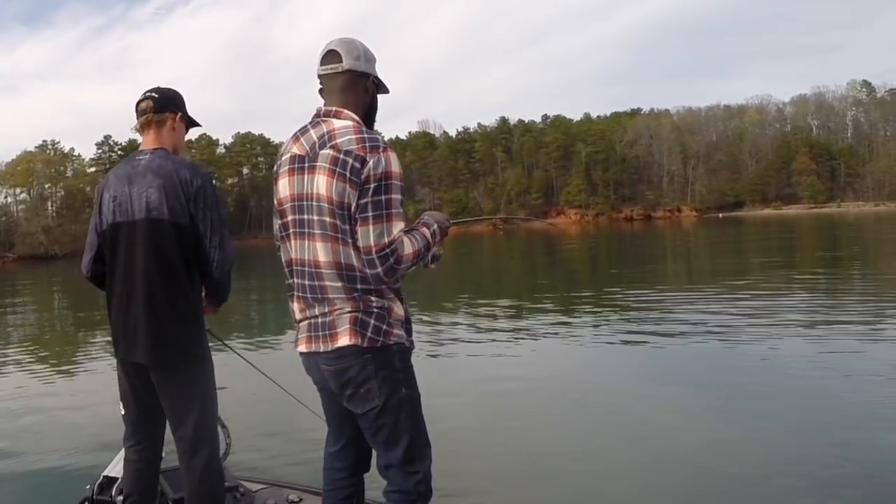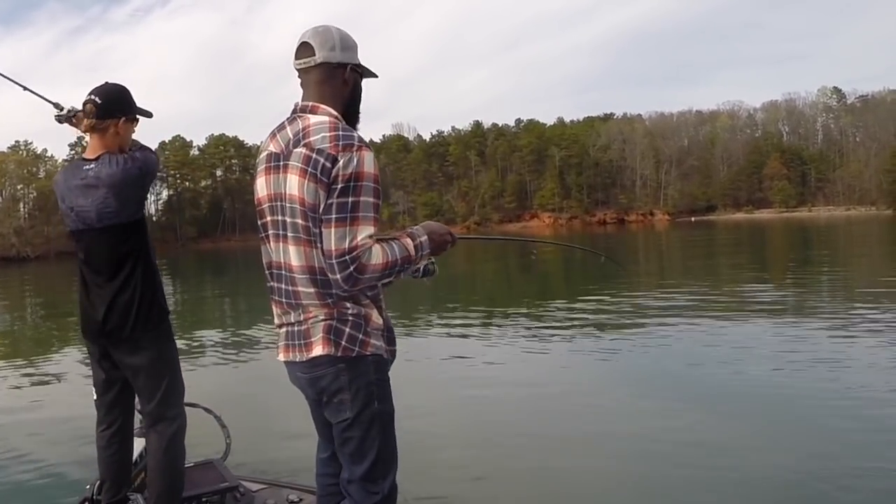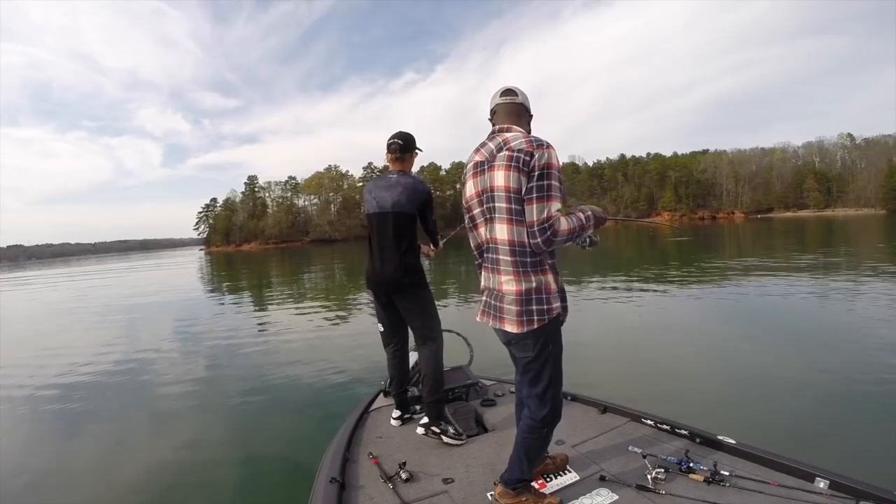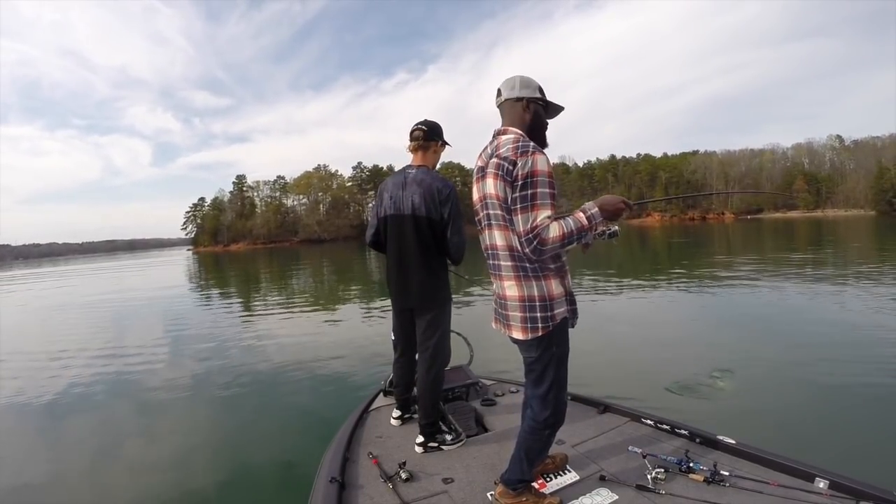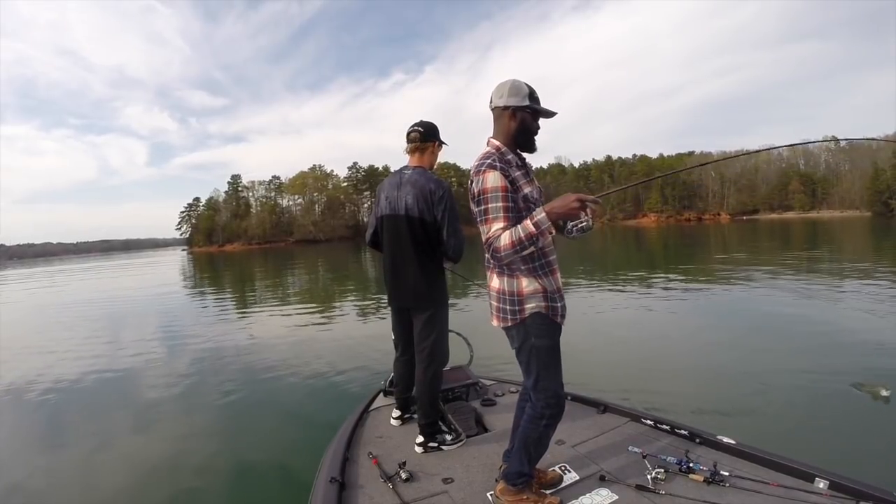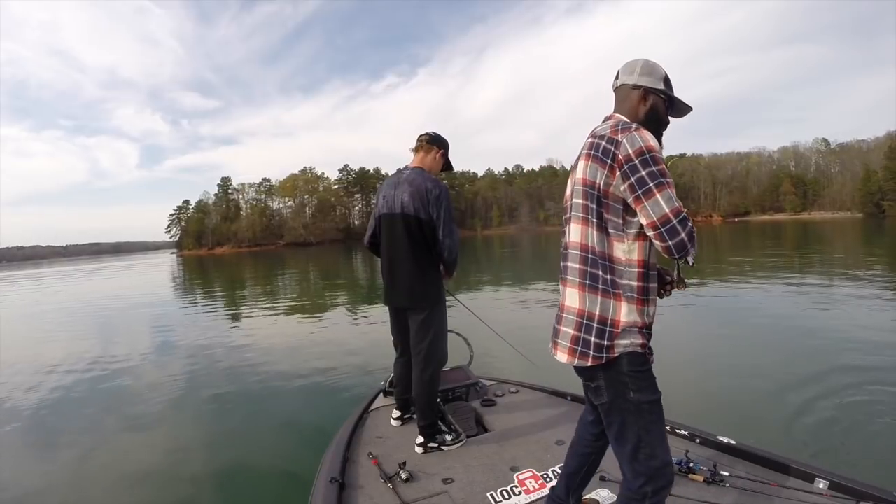You see him? Yeah, little striper. Feel that drag, striper. Oh yeah. Look down on the bottom. They're down on the bottom too. There he is. Come back here.